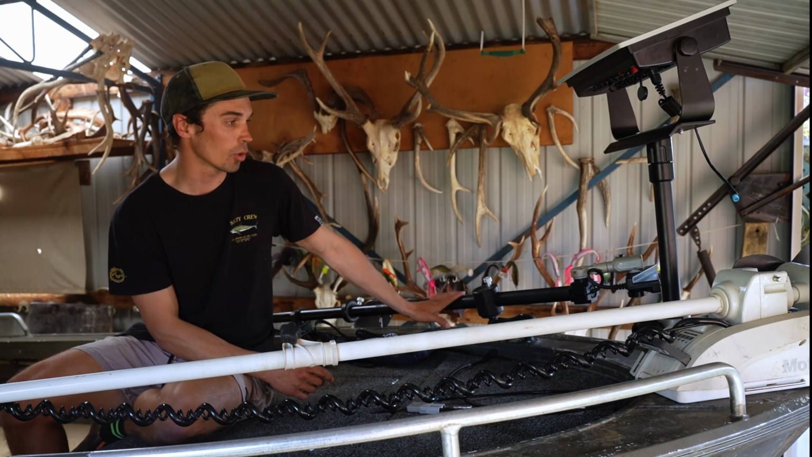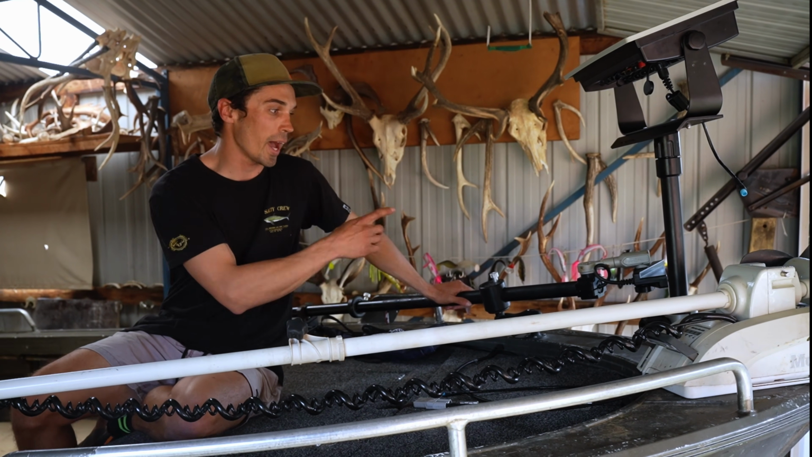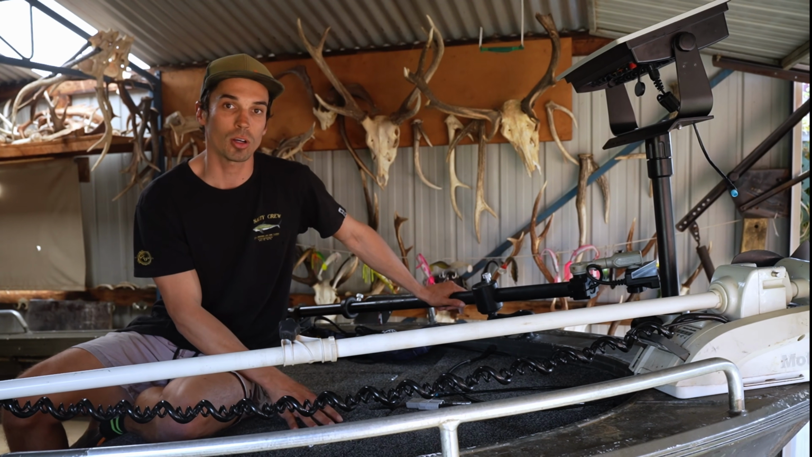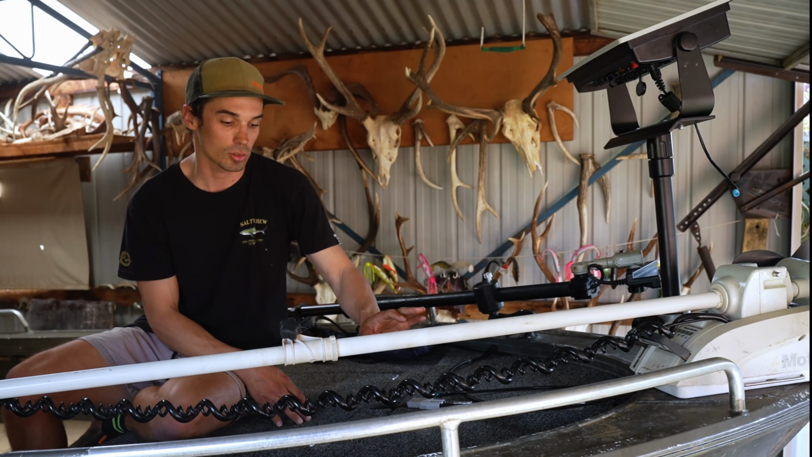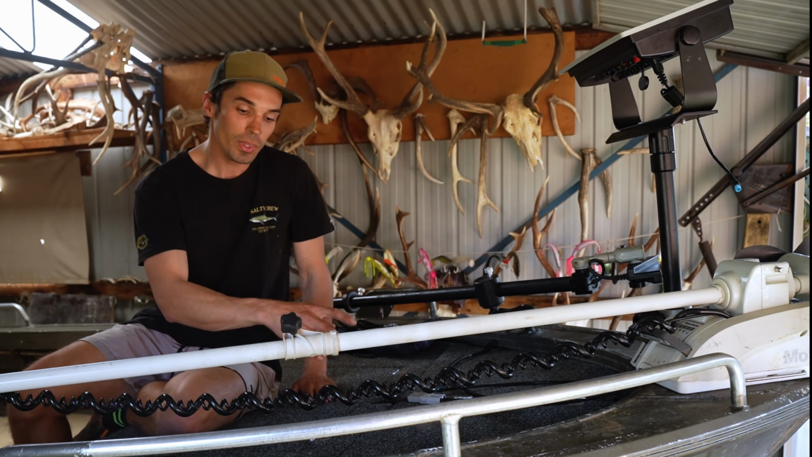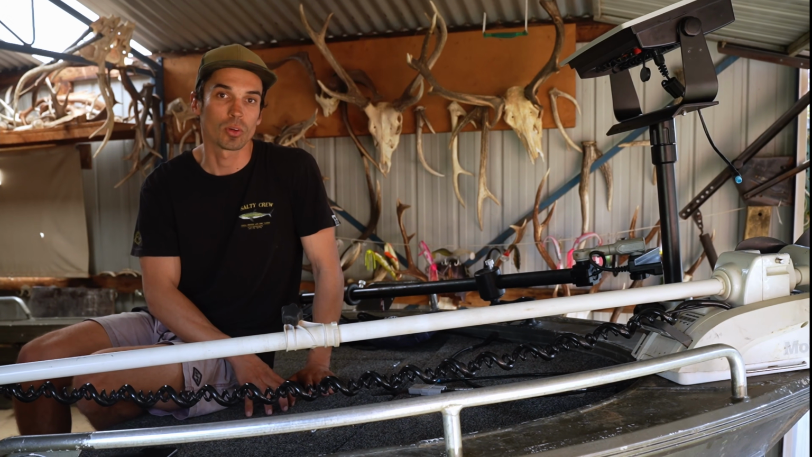This is the newest model transducer at the moment. It gives you a really good picture. That then runs back to the GLS10 black box. So I've got the black box mounted up under the front of my cast deck here. And then I've just got a short wiring loom straight to a 12-volt lithium battery.